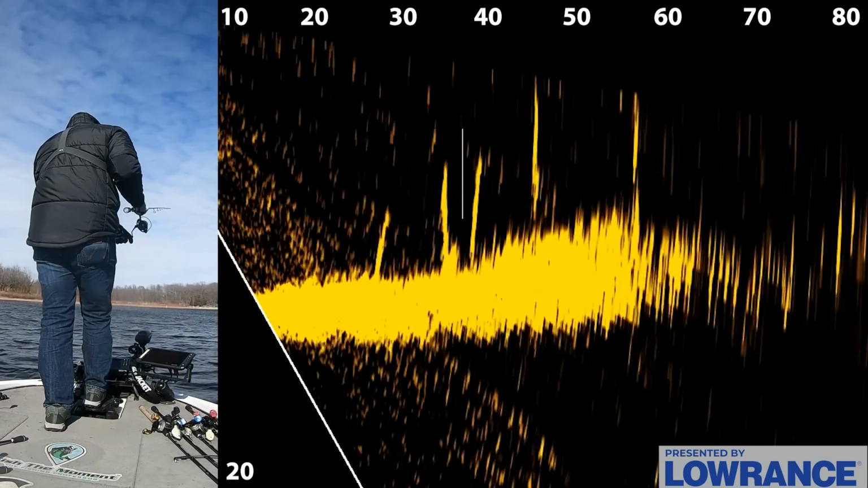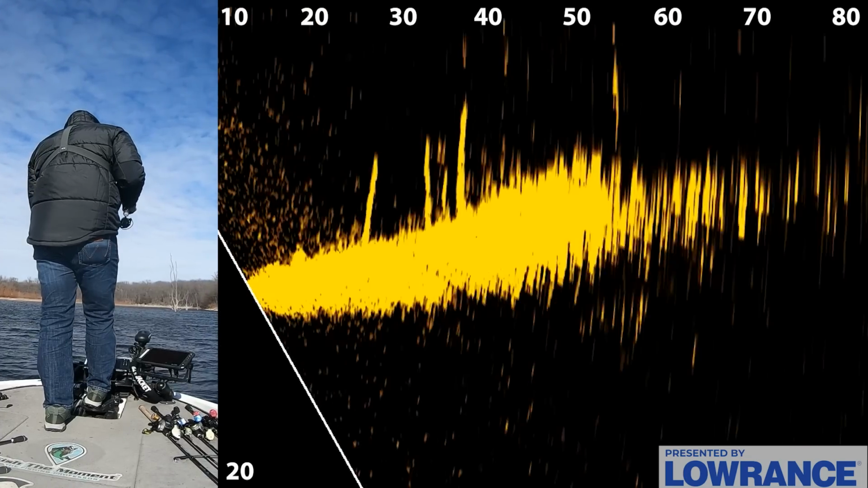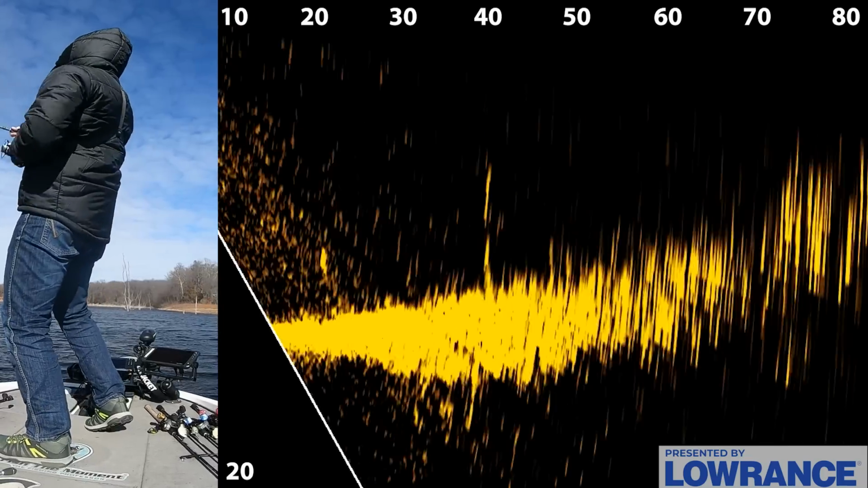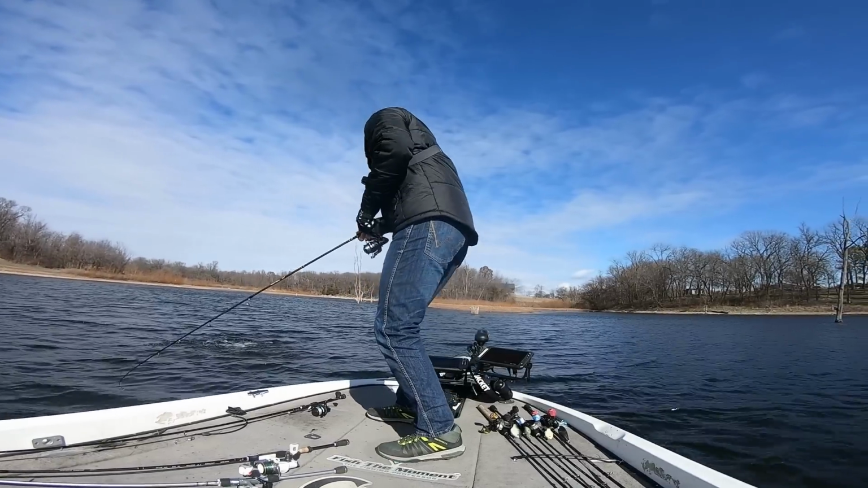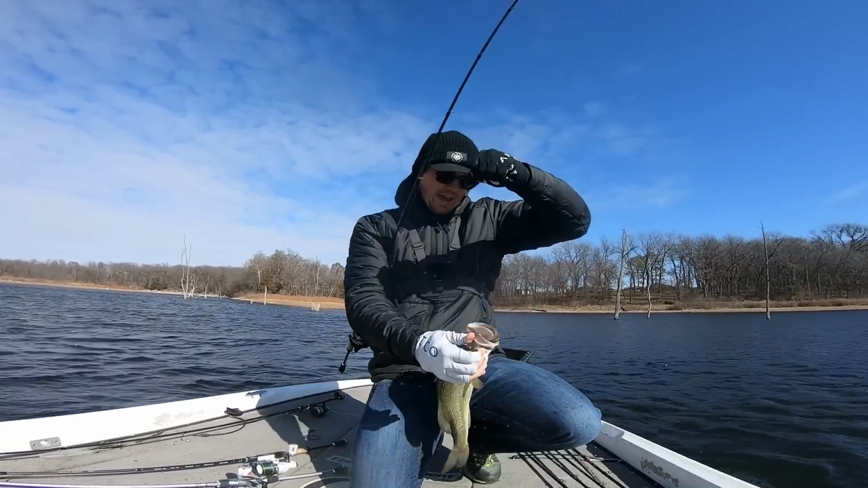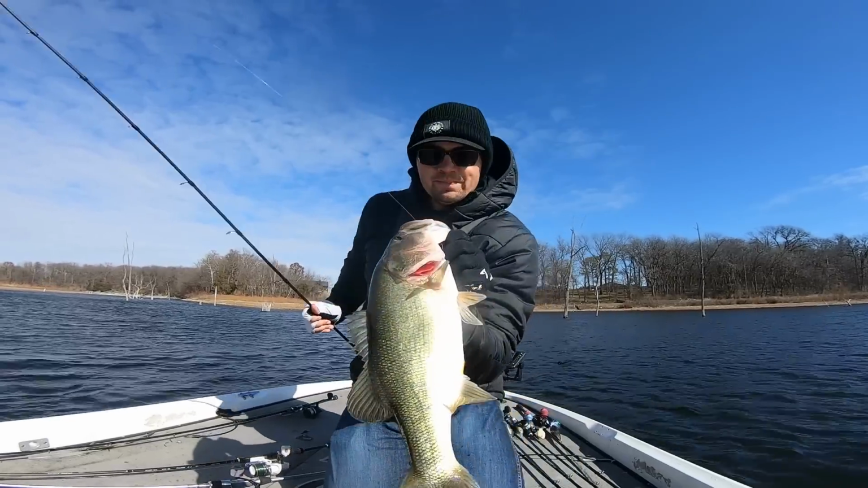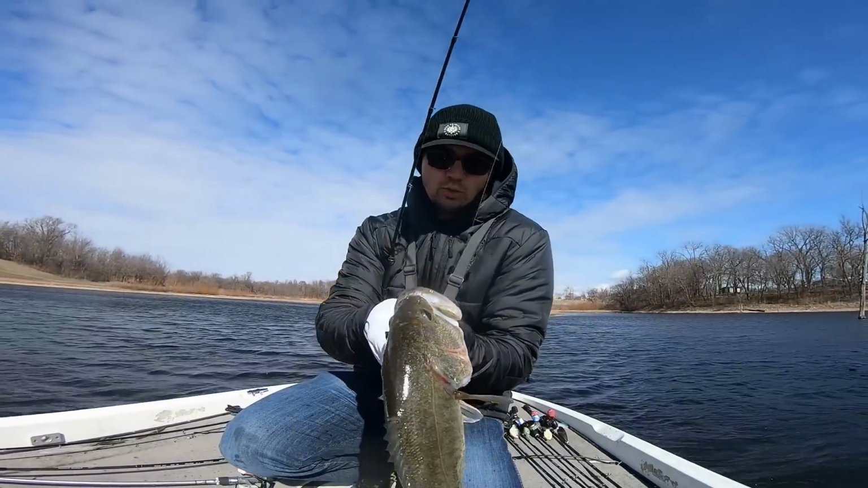Oh yeah, he's on it. He's swimming on it right now, 40 feet out. It's really hard to see him. There, he's following it again. Get it, fish. Got him. I watched him come up and get that. That's what I'm talking about. Good fish right here. Right on the waypoint we made. Good one. He absolutely inhaled that thing. Followed it to the bottom. Shaking it there. That weedless wacky shot, guys, is so good.